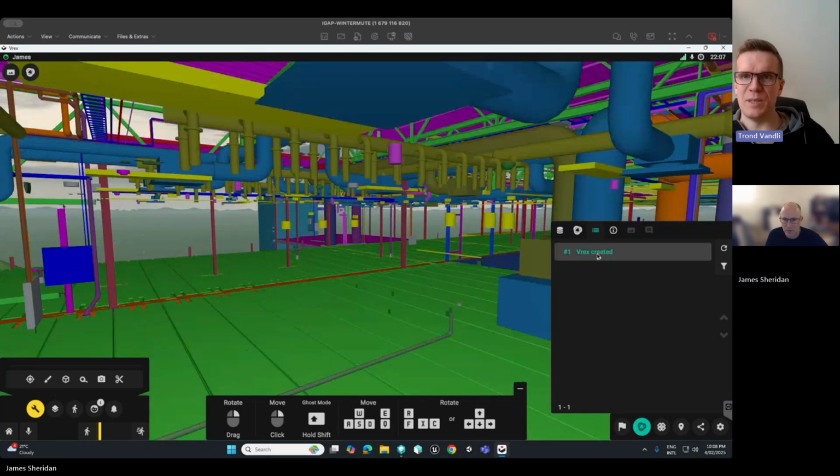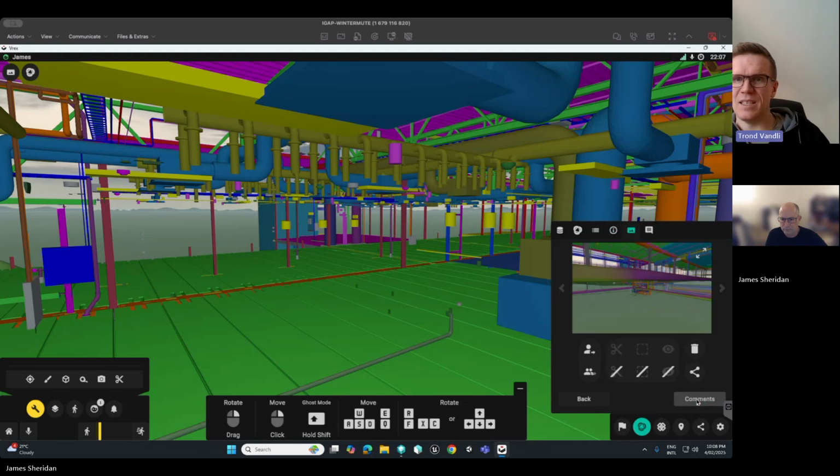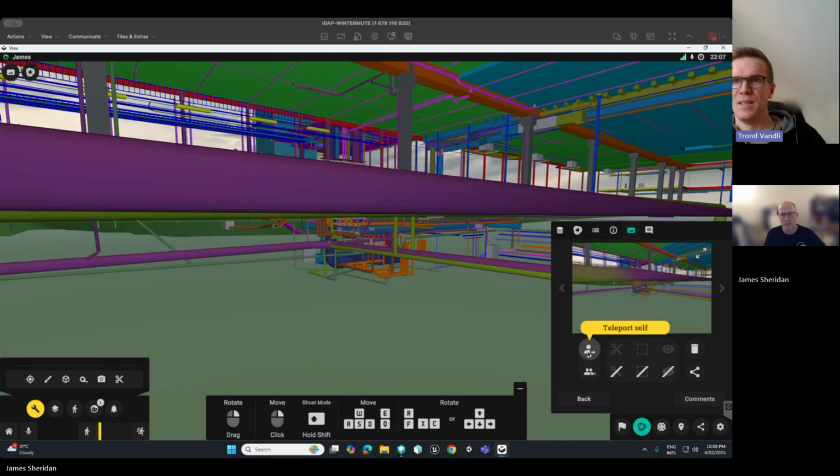Yeah. You can open the issue. You'll see all the details you wrote, and you go into the viewpoints, and you can see that you now have the option to teleport yourself or teleport everyone in the call together with you to this location. Yep. And then if you saved it with a cutting plane or selected objects or hidden objects, you can press the buttons to get those settings back on.